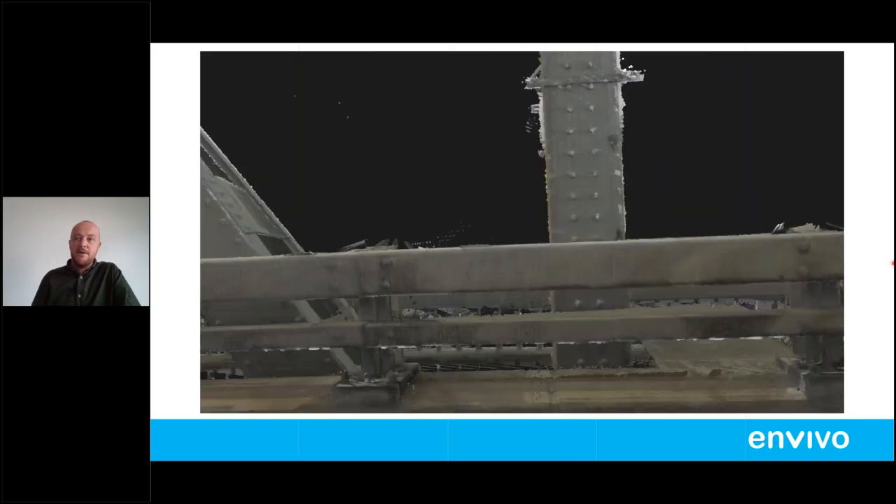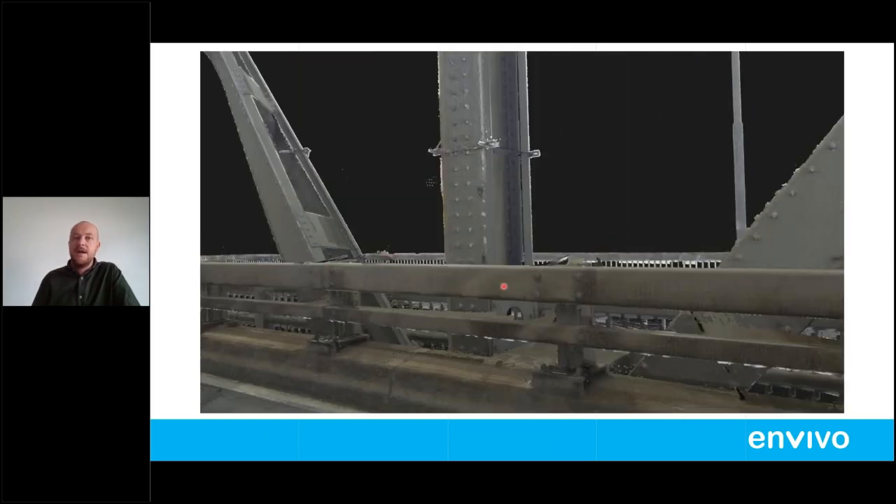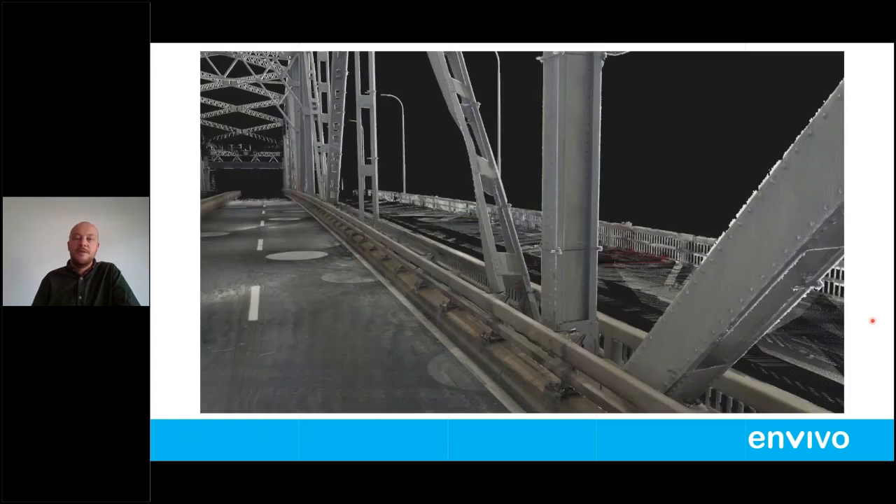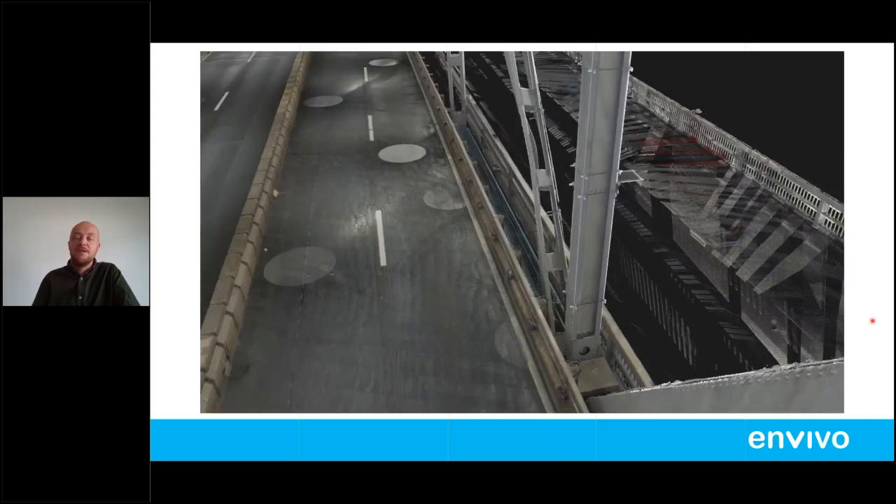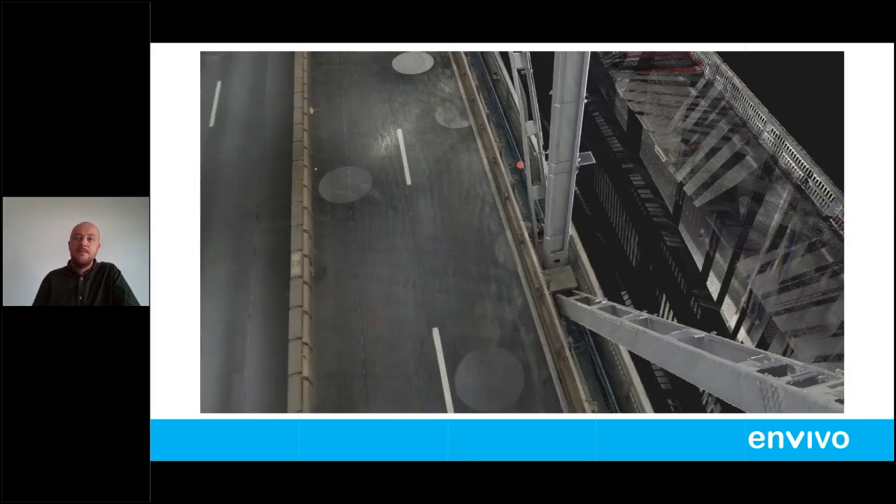So this is the point cloud here. It looks like a mesh, but it's not. I've just turned the point density up to fill in the gaps. Normally, if you're looking at a normal view like the previous images, you do see more of the dots, but here it looks a lot more full, but it is actually the point cloud. And you can see the amount of detail that's picked up on the netting through here as well. Protective netting you can see there.